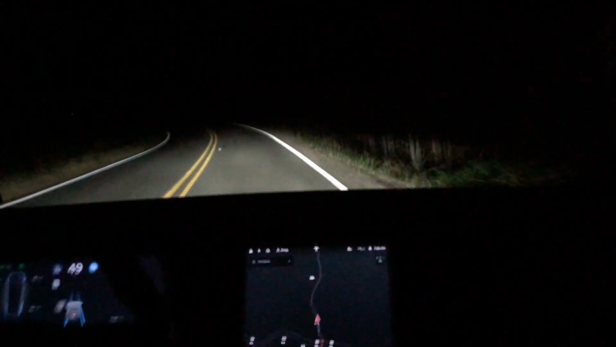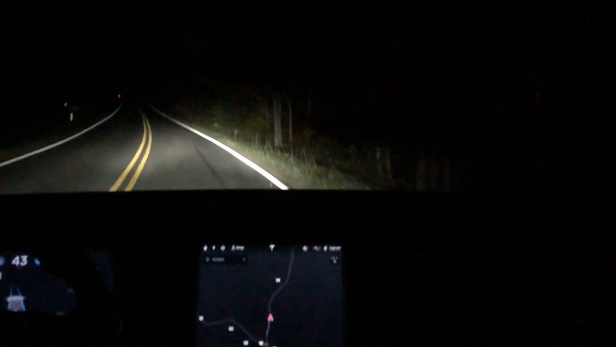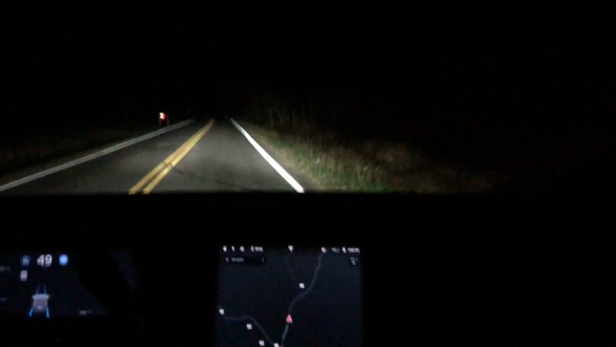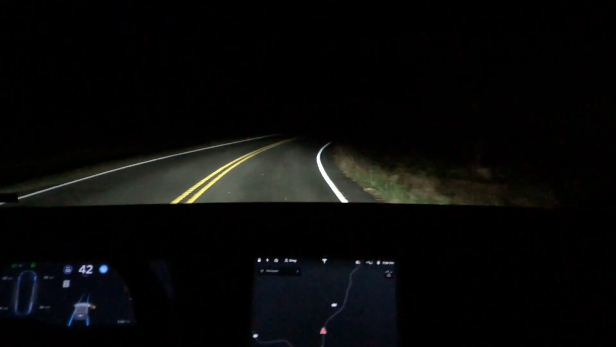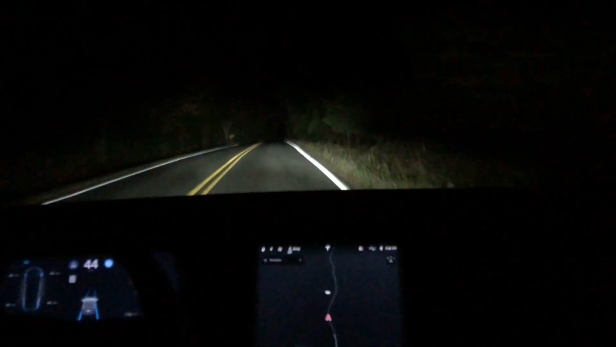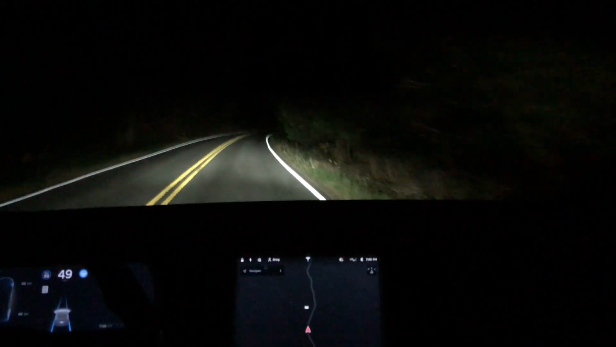I have to say that I'm really impressed with how it slows down for the corners now with version 10. It's a really neat feature. I'll show a couple of examples here of it just doing this over and over again. When it does this, you really think about the technology that went into making this work and just how far Tesla has come with this. I mean, the car is driving itself. It's pretty amazing.